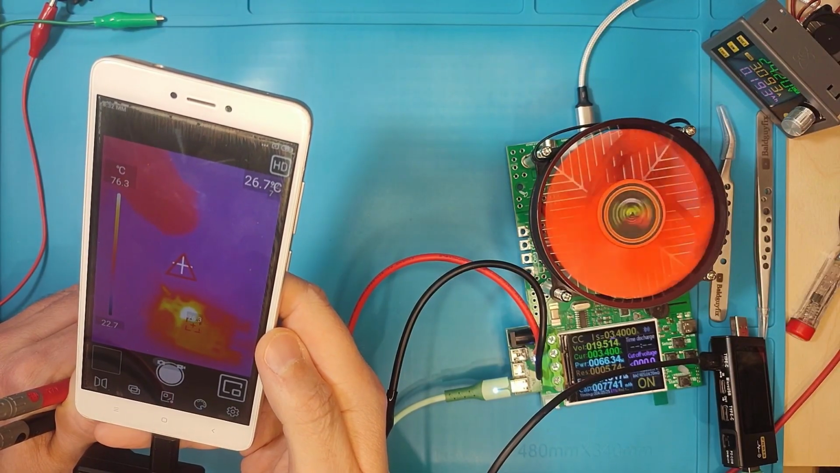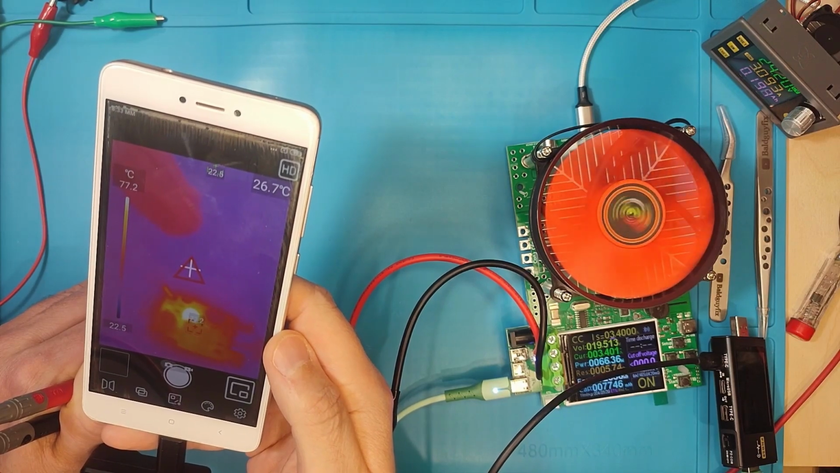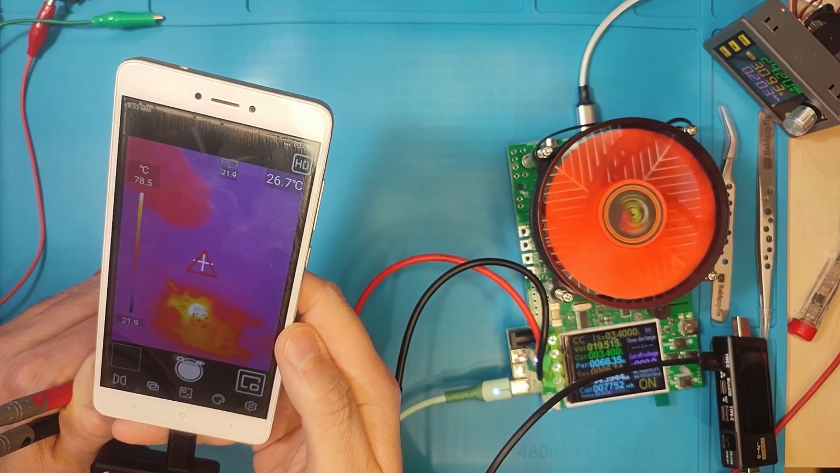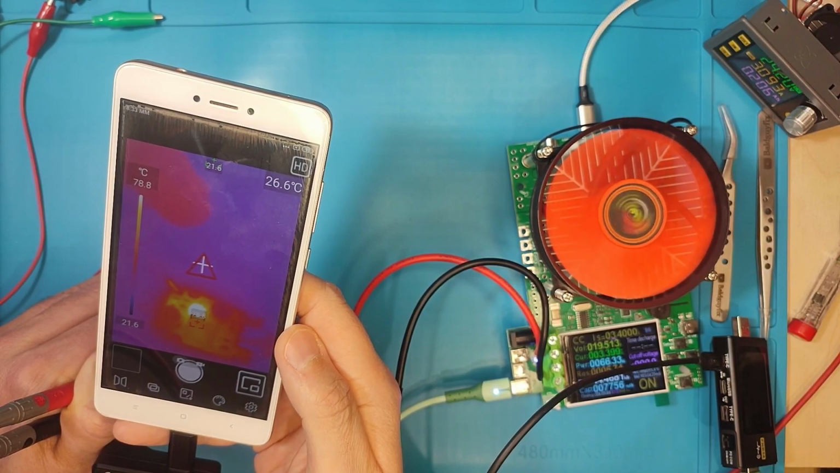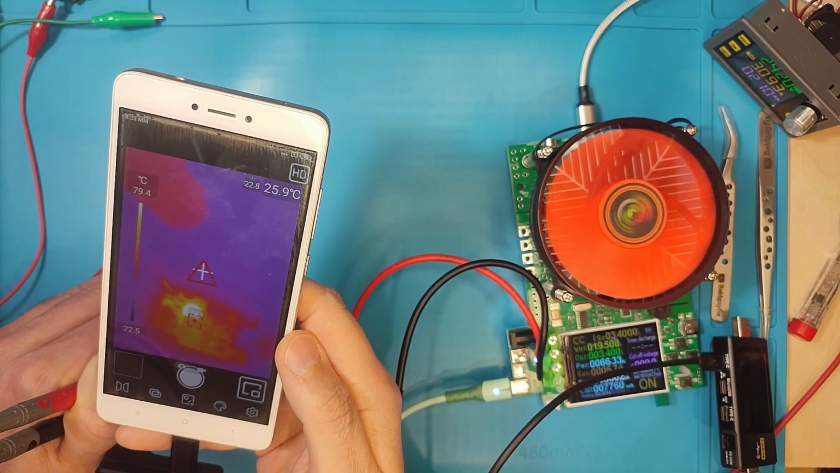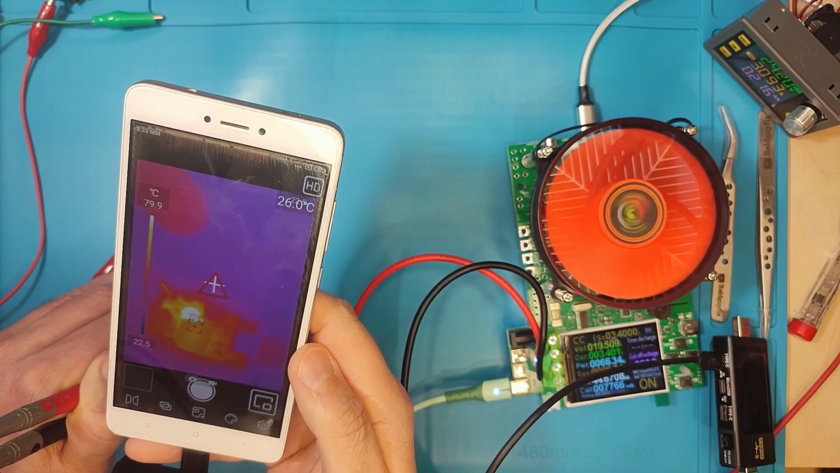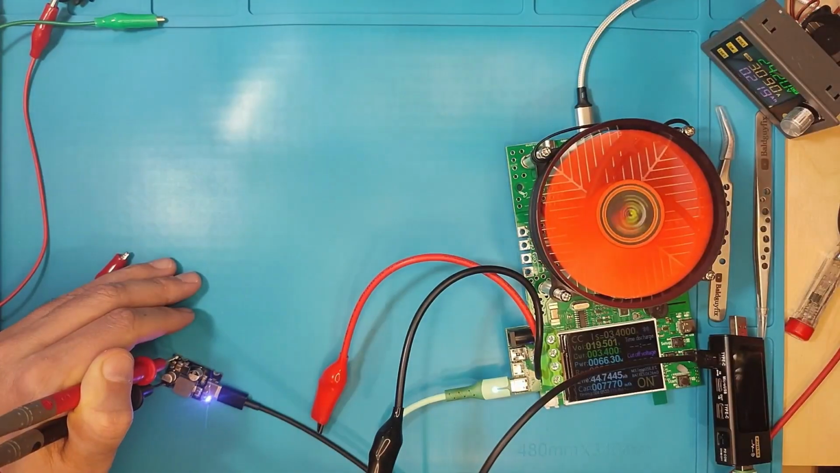You can also see now a bit of the coil and the rest of the board, and the chip is also more visible. The whole board is starting to glow, and we are at 80 Celsius. So this definitely needs some cooling if you're going to load this at max. Let's drop it to 60.